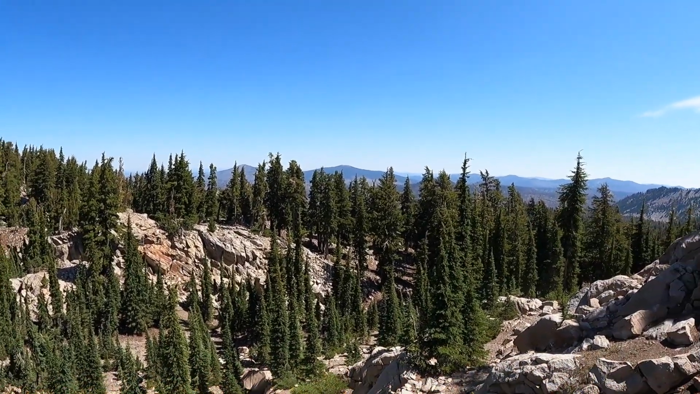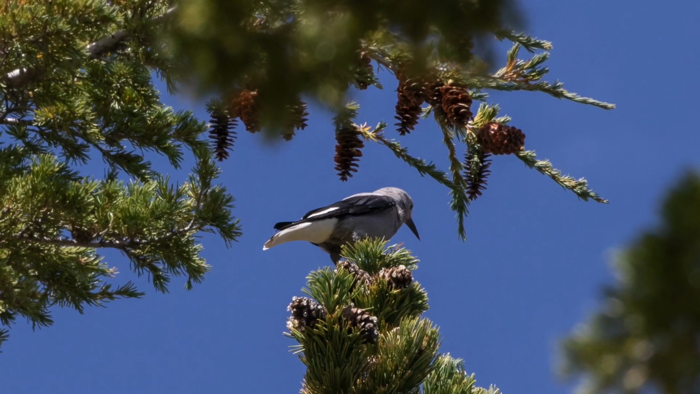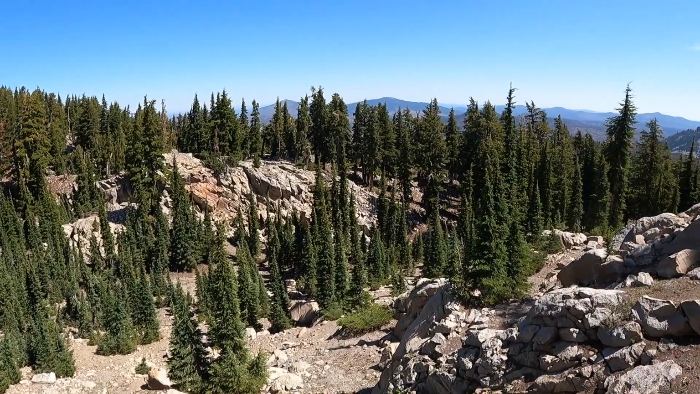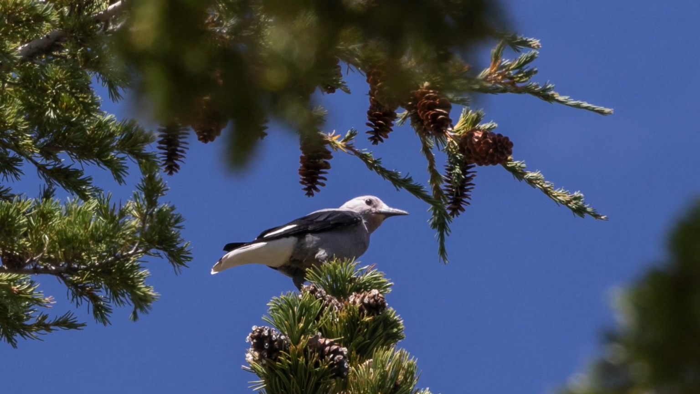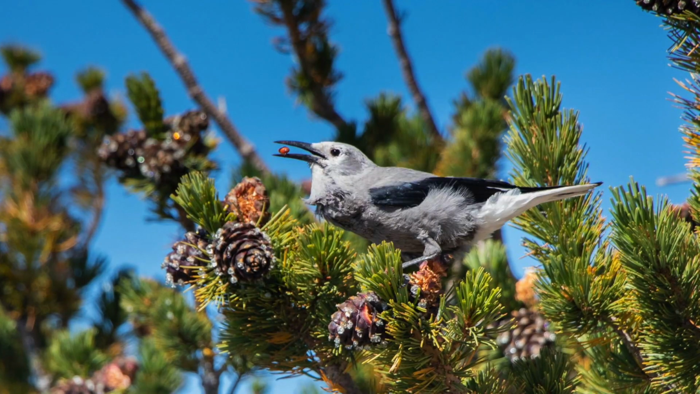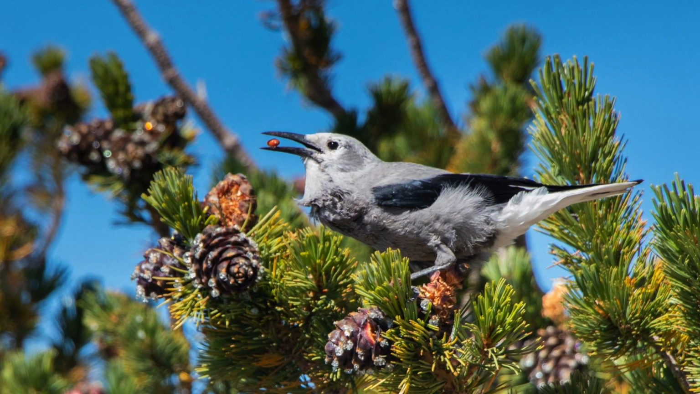Oh, you see that bird flying by? That was a Clark's nutcracker. They're responsible for planting like all of these white pines. They get the seeds and they bury little stashes all over the place, and they forget where they buried them, and then the forest grows. Like that's kind of a true story. Pretty crazy. Another true story, they're named after Clark of Lewis and Clark, right?